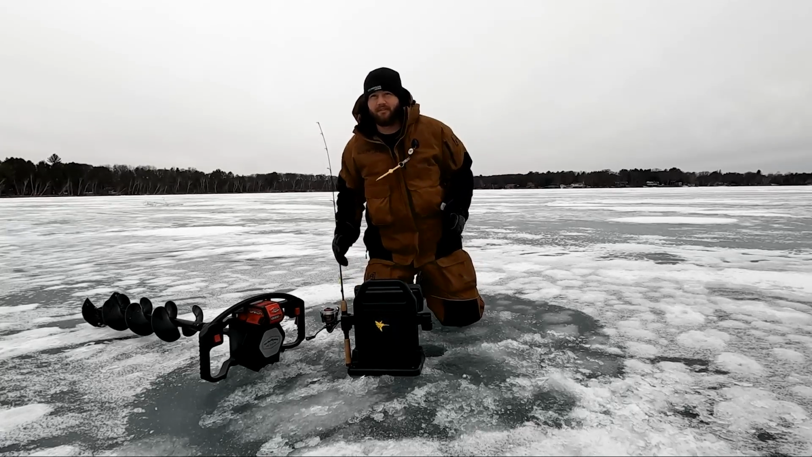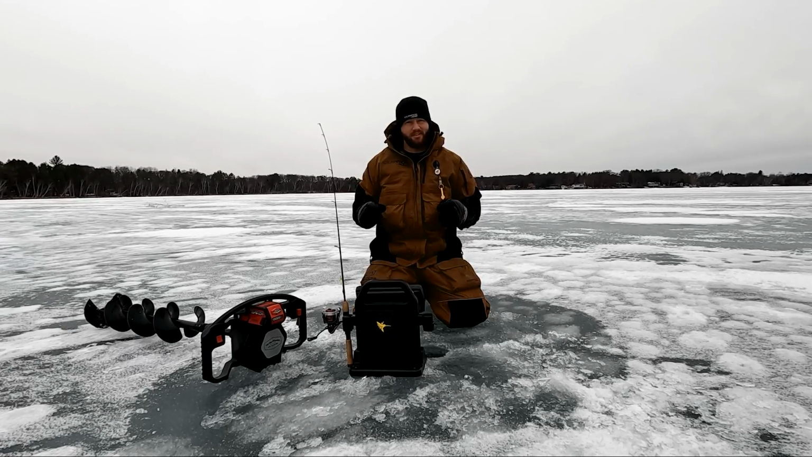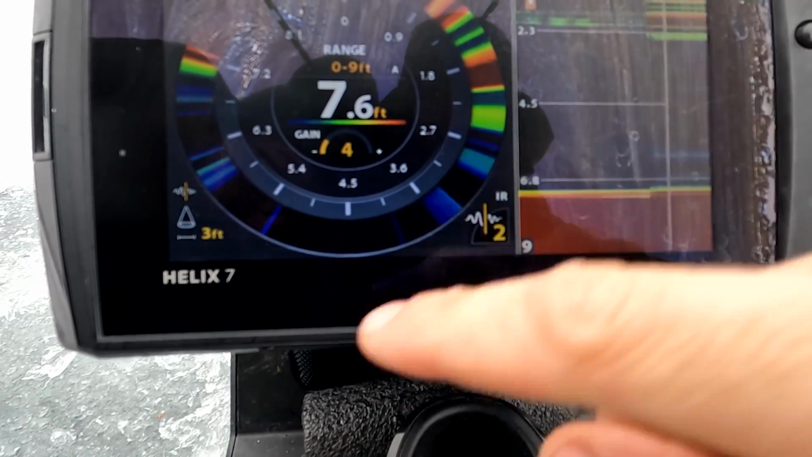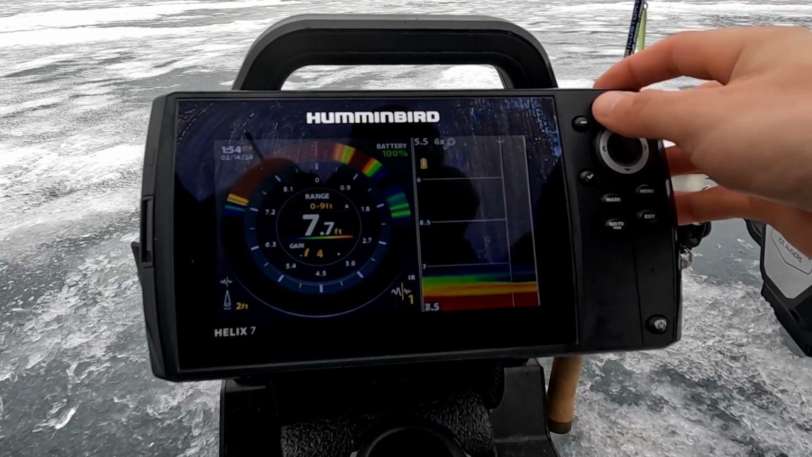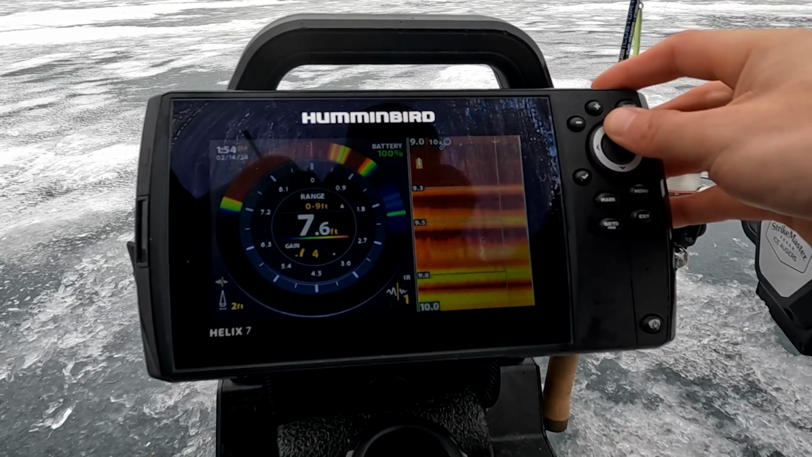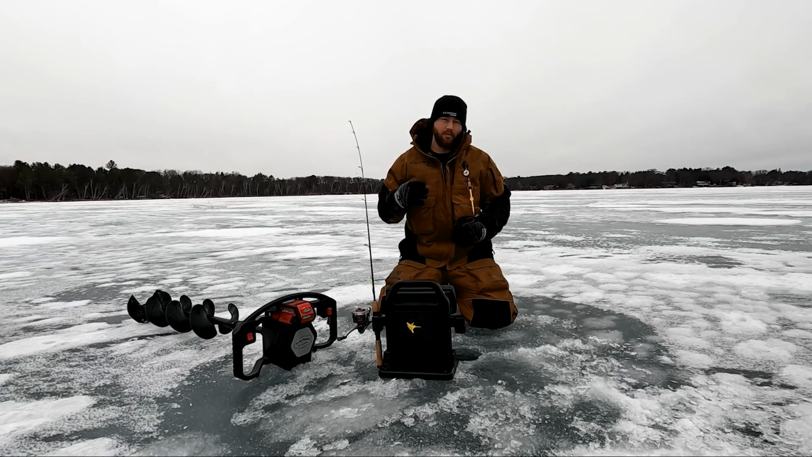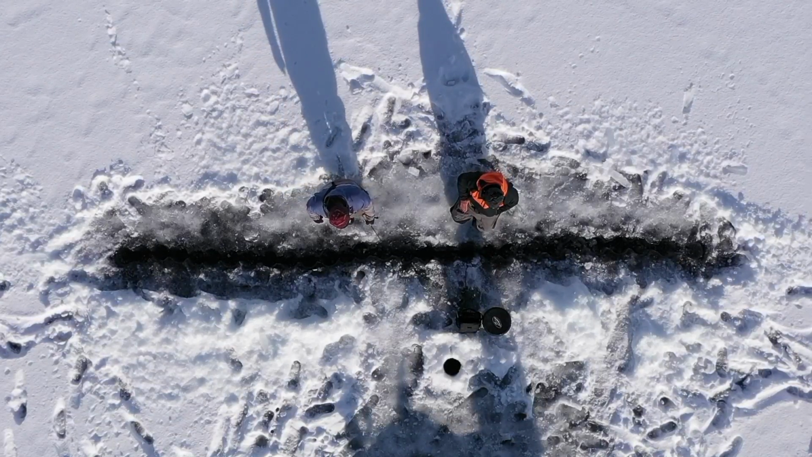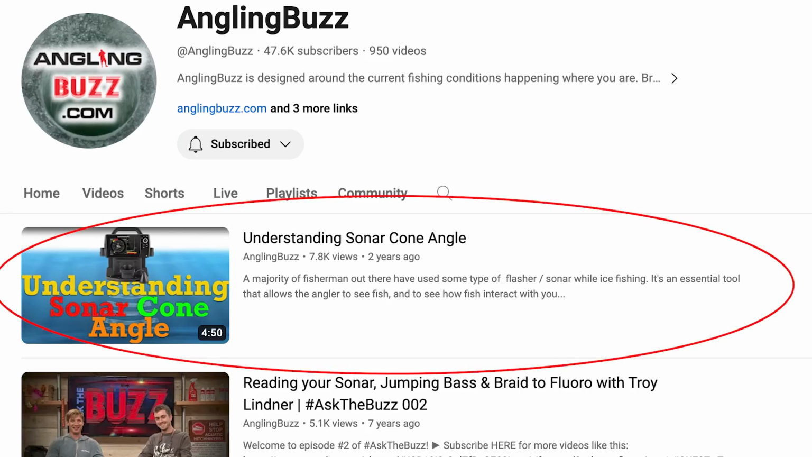Now, another great way to find fish is 2D sonar. 2D sonar's been around for a long time, but it's come a long ways. Right here on my Hummibird Helix 7, it has multiple different cone angles, multiple different interference rejection options. It's got multiple different zooms, and it's just a great tool for finding fish. Really what 2D sonar does is it shows you a cone directly below you. If you want another video on how to really understand and read that, Mike Hayner and Jeremy Smith did an awesome job explaining how to read your 2D sonar, and I'll actually link that video here below.